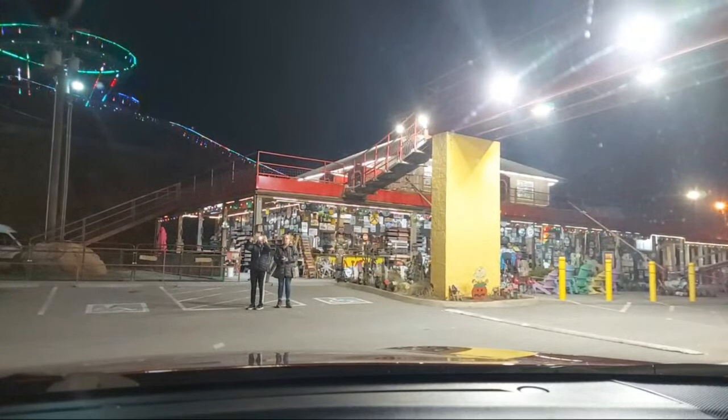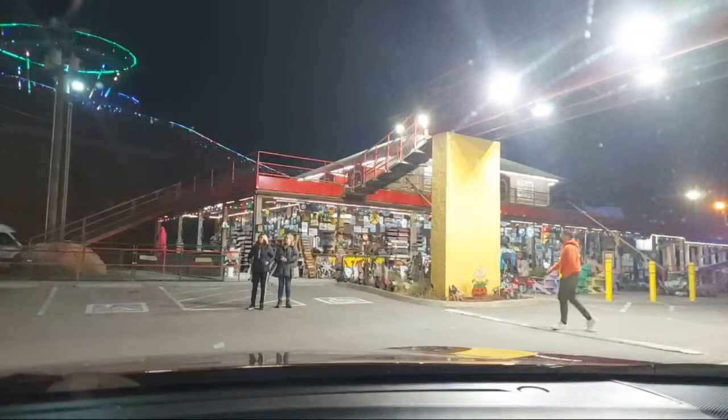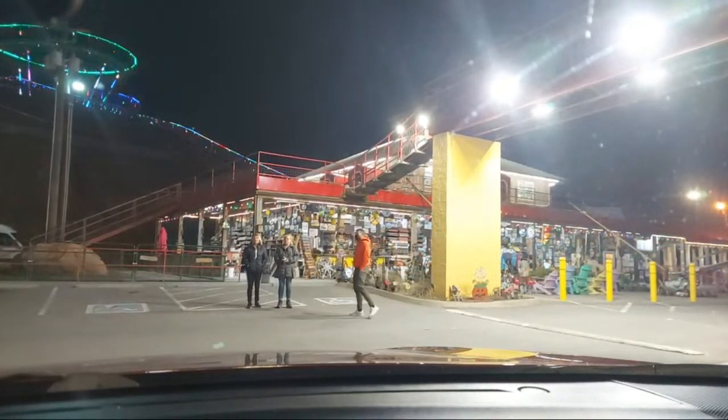Oh, there's more people coming down the coaster. How about that? So they're still open. How about that? Hojo Donnie, I'm planning a great pizza taste test for Gatlinburg the next trip. What a good idea, Hojo.